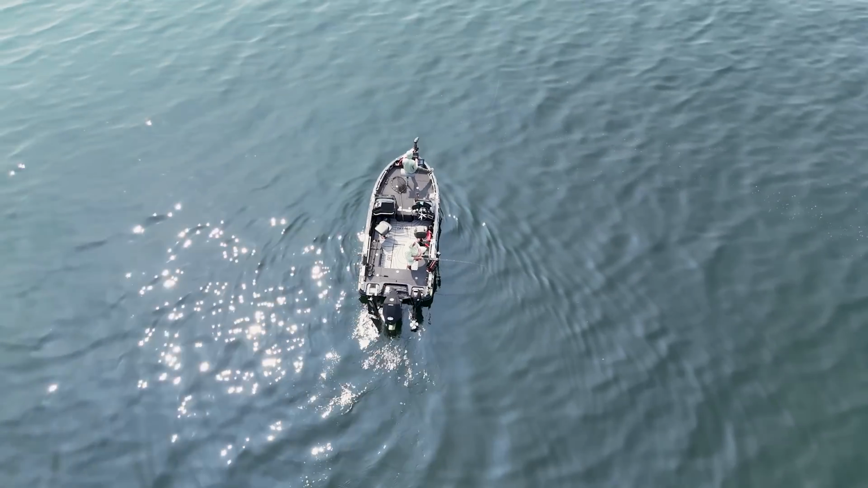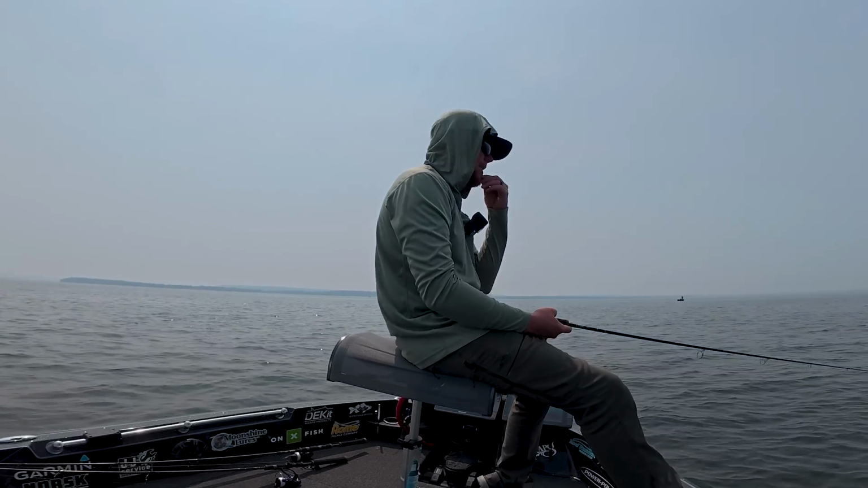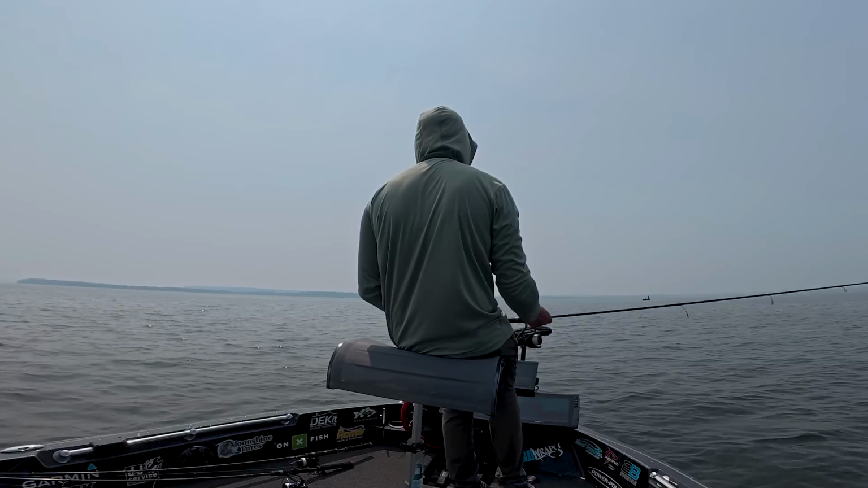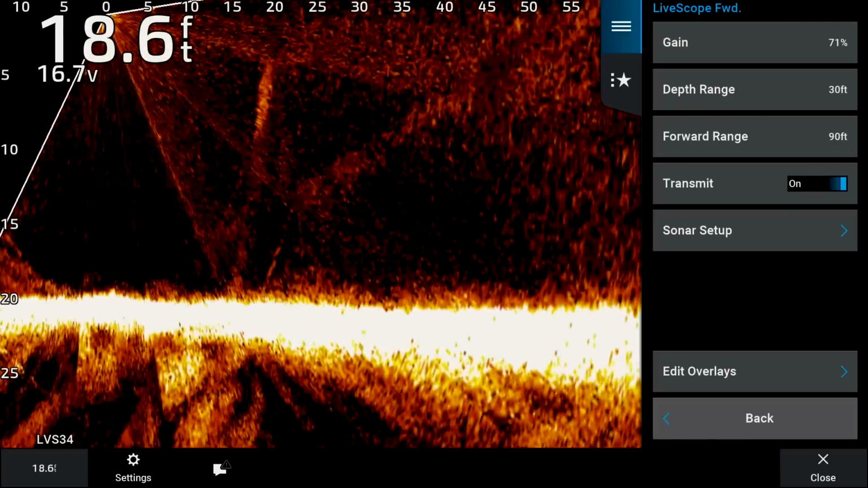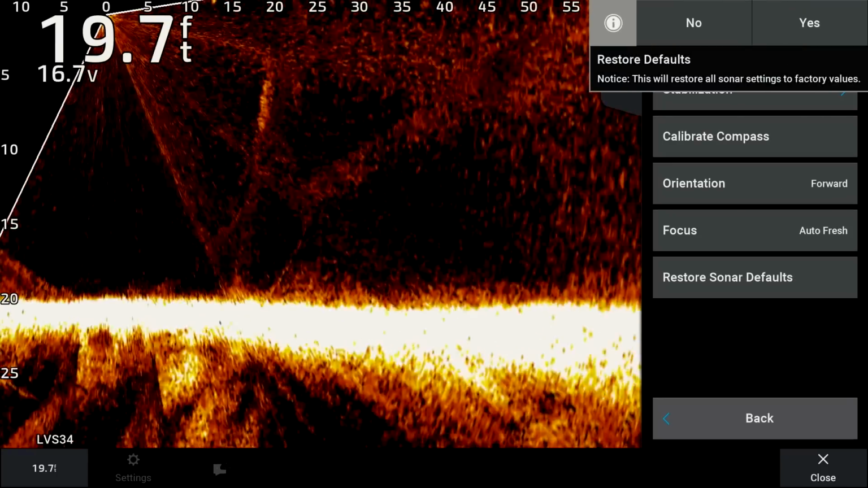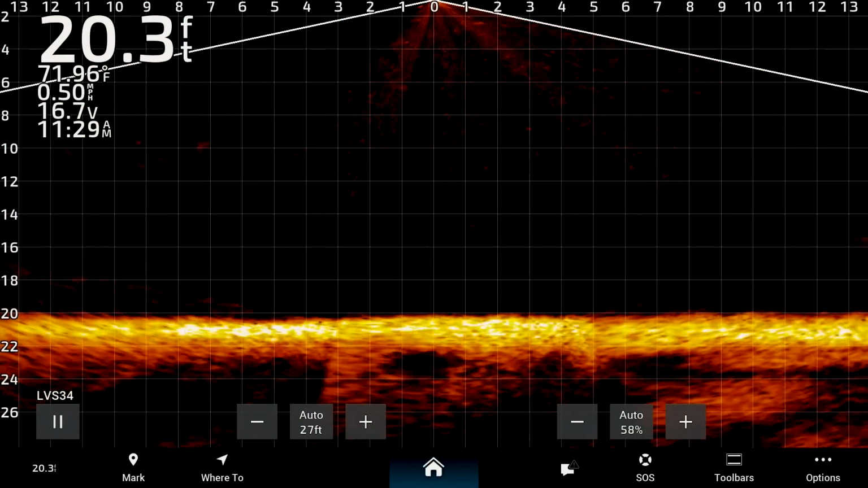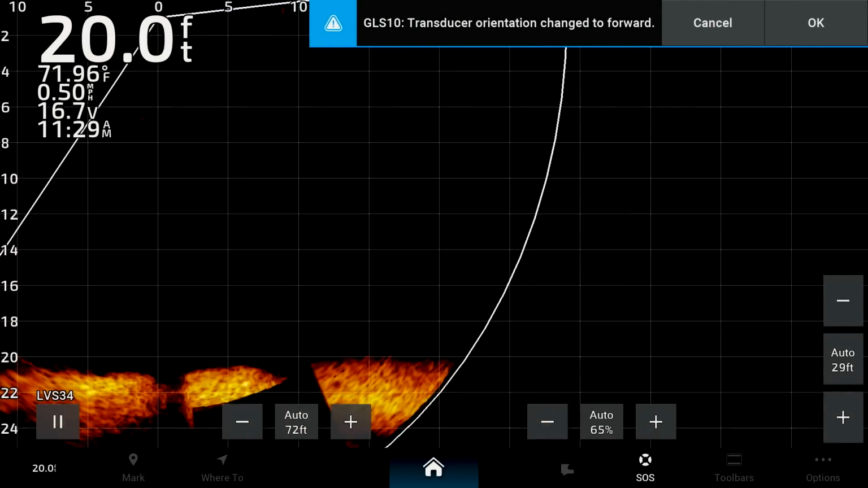It never gets old. So I still get a bunch of questions on the settings that I'm using on my Garmin up front, and I'm gonna walk you guys through it today. What I'm actually gonna do is go onto my unit here and completely put my Garmin back to factory settings. So we'll go to restore to default. There we go. So right out of the box, this is what your Livescope unit is gonna look like.